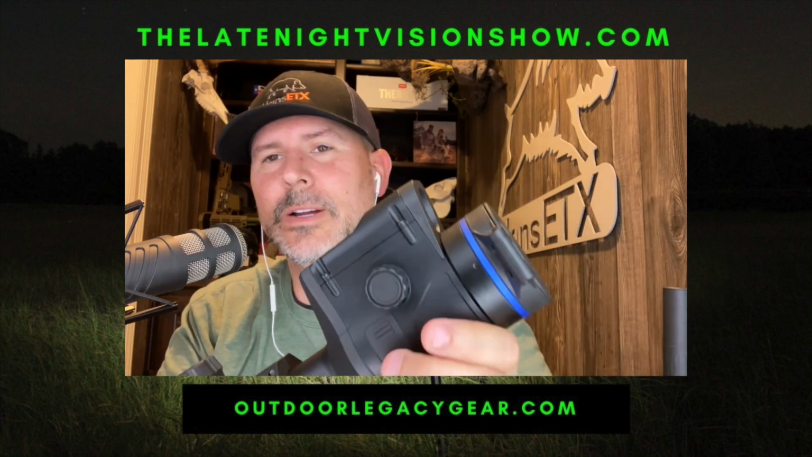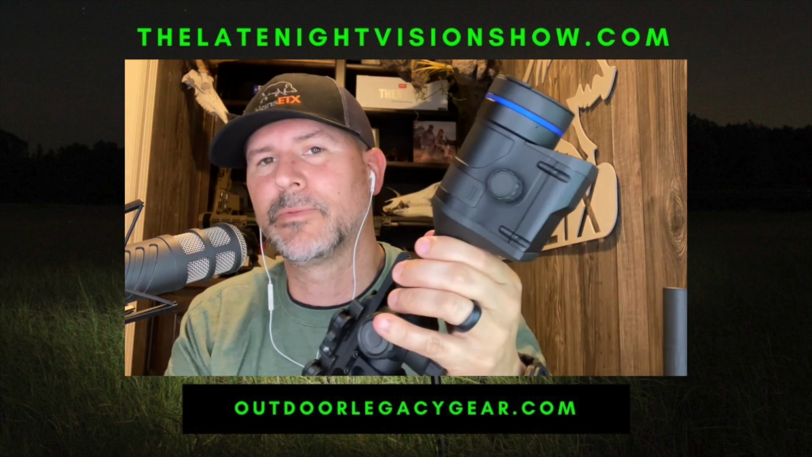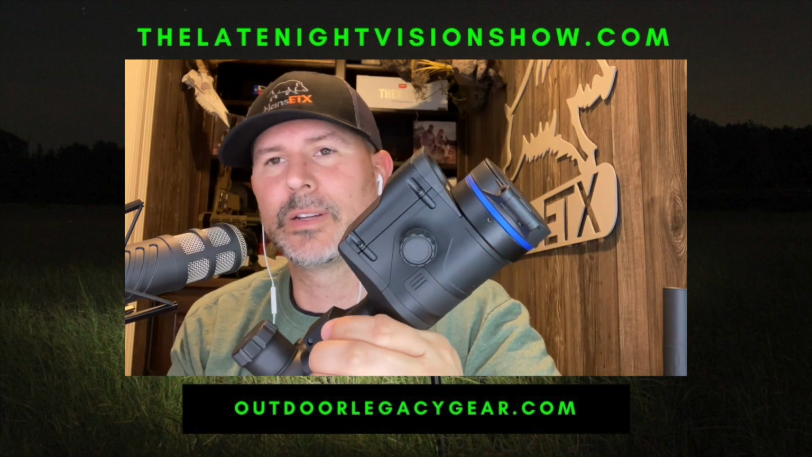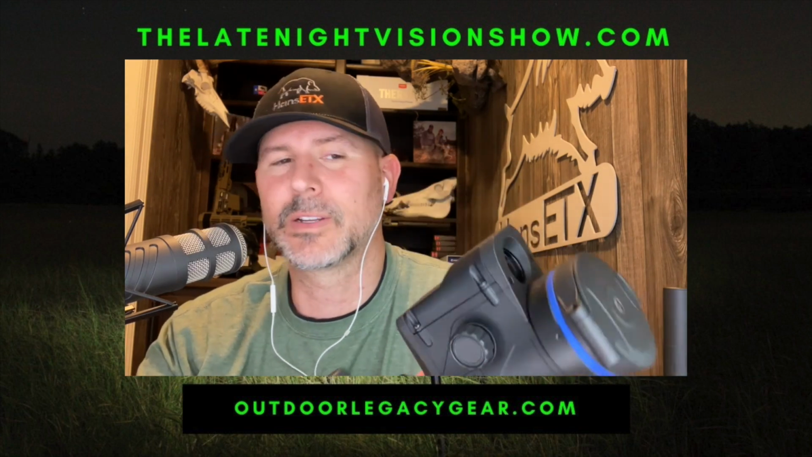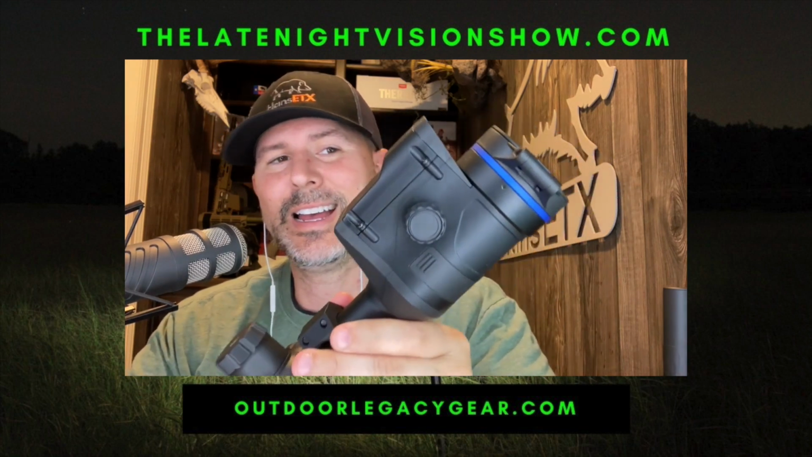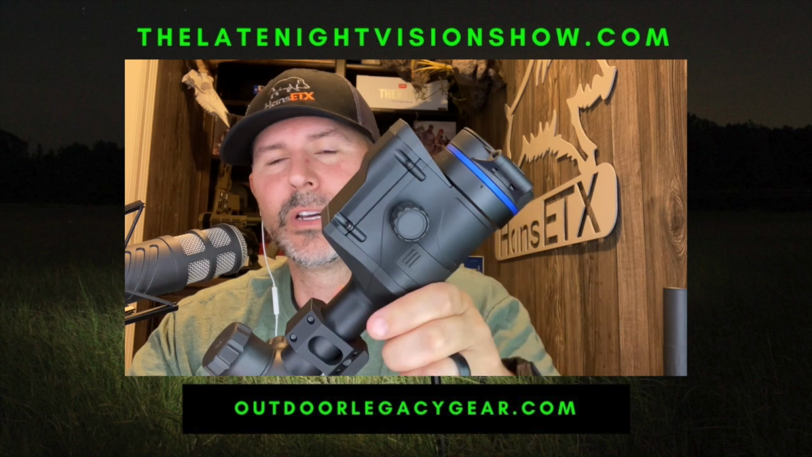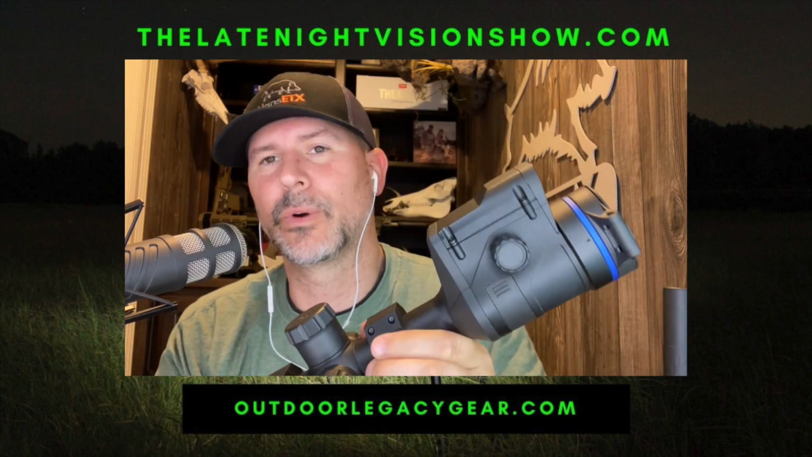A couple differences. You've got the focus objective knobs right here around this bell. So it's on two different sides. I'm going to flip it around. So it's an ambidextrous design for focusing the objective lens. Before, it was a big rubber grommet around the bell of the objective lens that you just twisted. I actually like this better. It's a lot easier to fine-tune the picture image quickly with that small adjustment. And if you're right or left-handed, it works out either way.